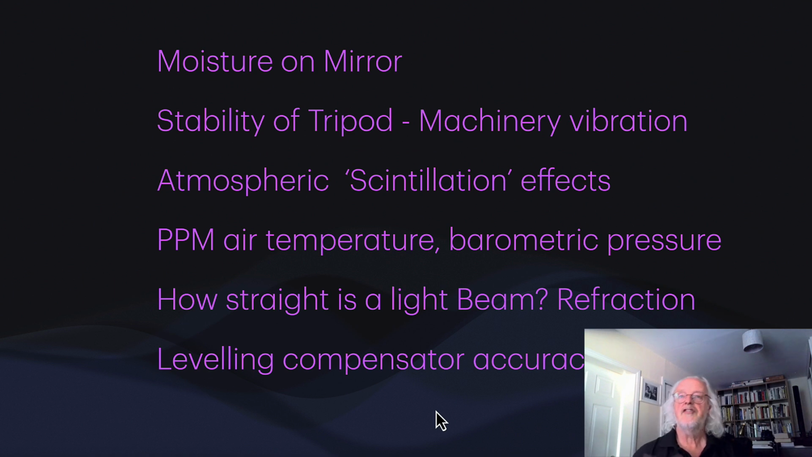Okay. You've also got the ppm corrections that you put into a total station, as you know from surveying. Temperature and barometric pressure speed up or slow down the speed of light. And then the point is, how straight is a light beam? Well, light beams do what we call scintillate as they pass through different temperatures and different moistures. You do get refraction, so the thing can be moving.